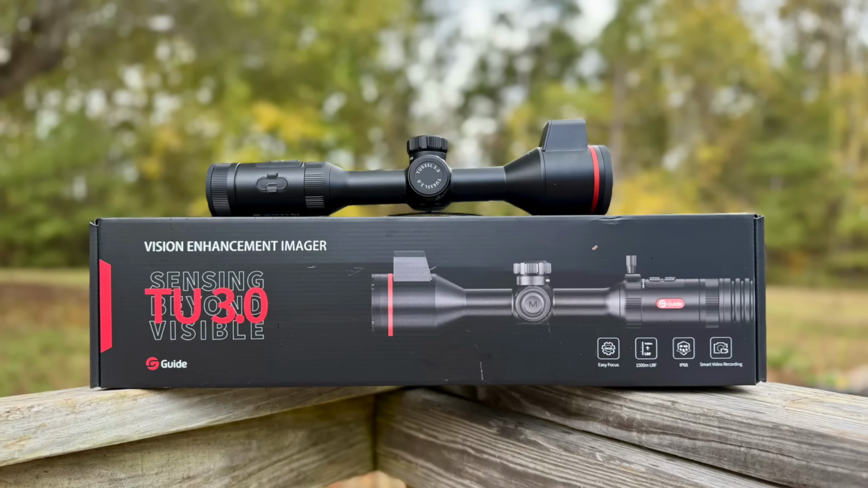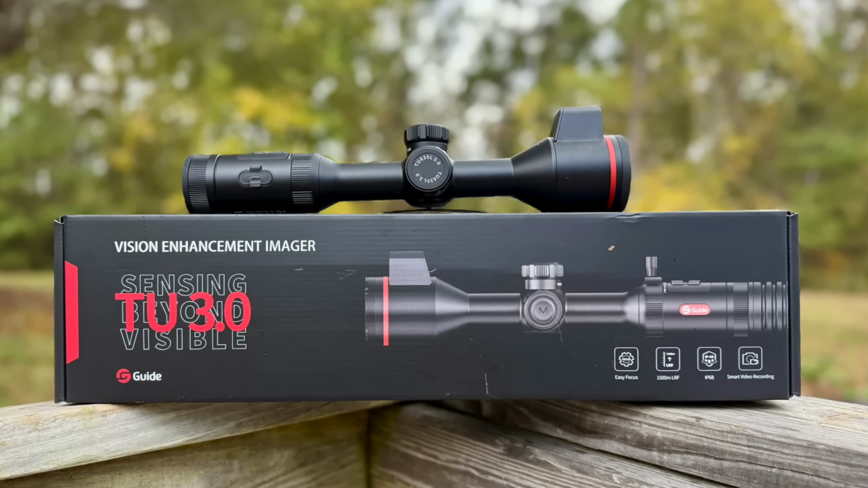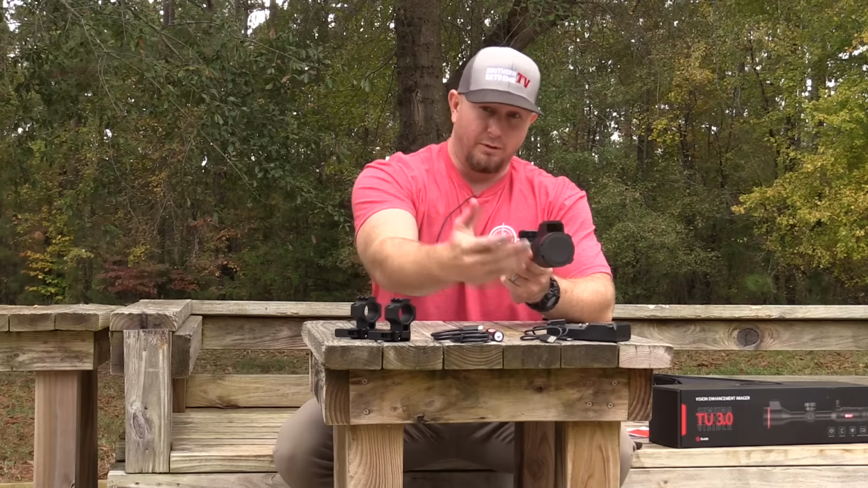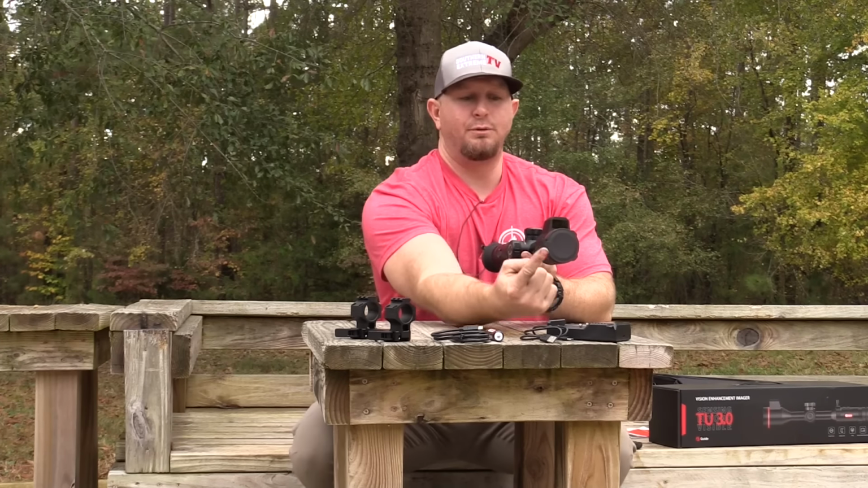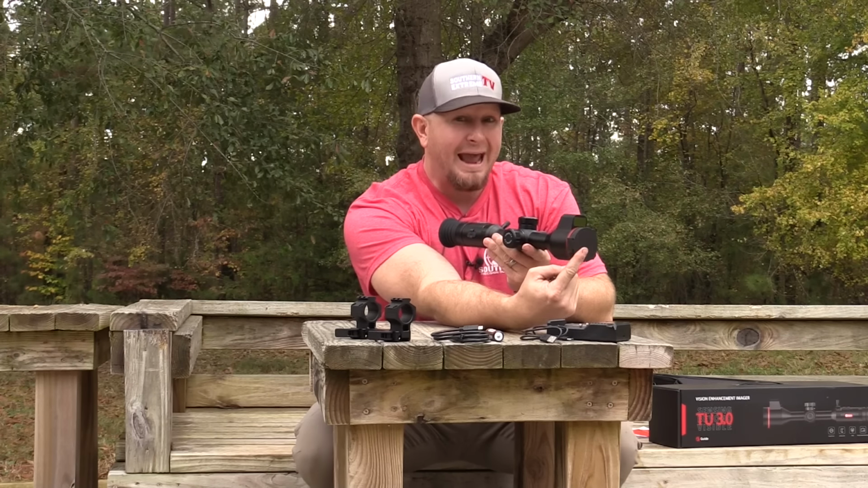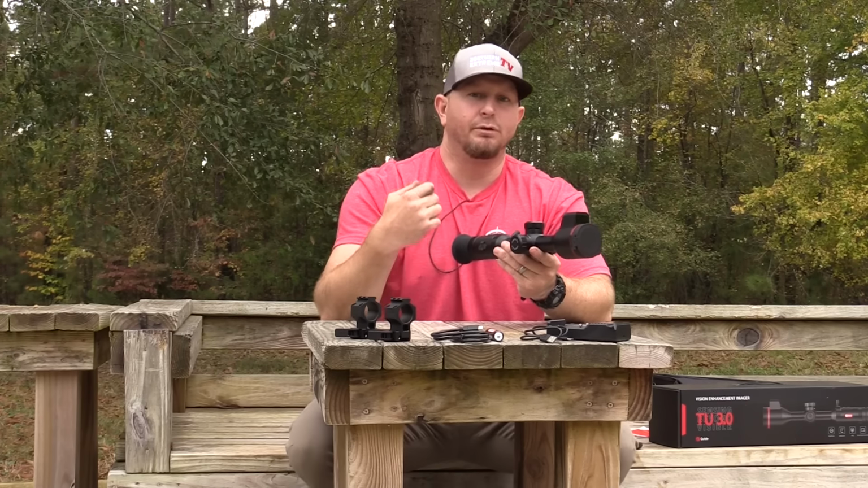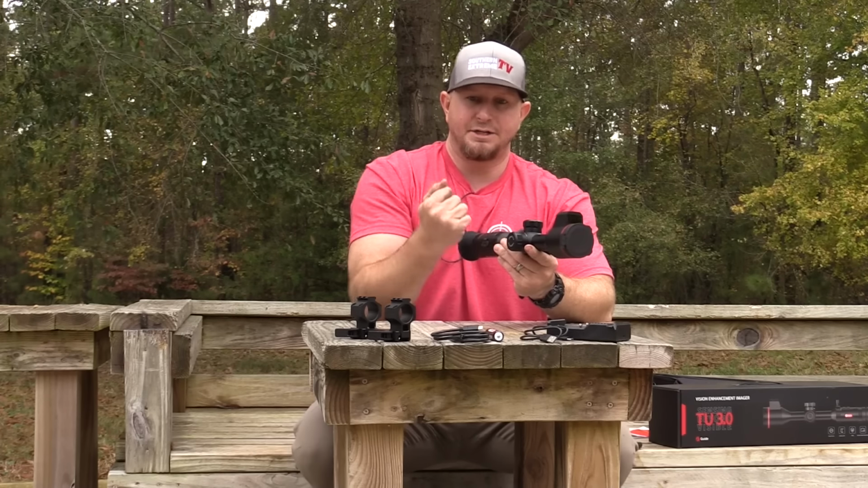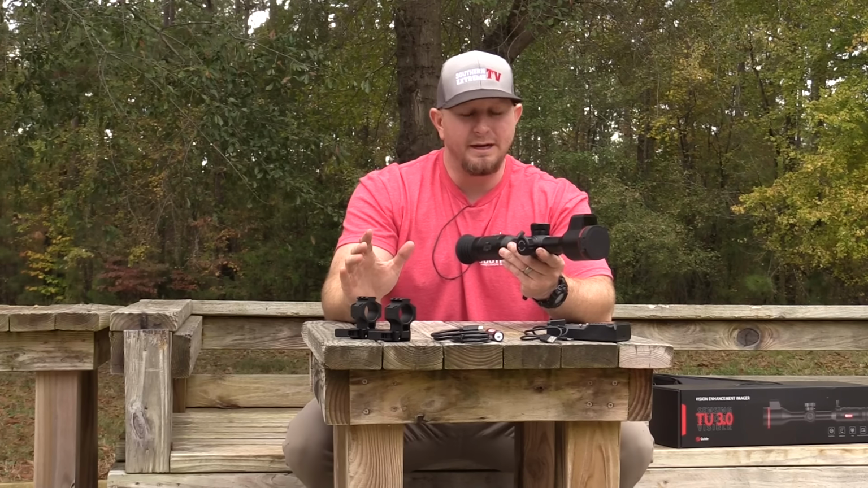Now, the reason that that is an issue is typically somebody's going to have a battery pack mounted out on the fore end of their AR, whether it be M-LOK or on a pic rail, which means that you have to have a cable that runs from all the way out here on the end or a little bit past this scope all the way back to here. And the issue with that is if you're running a bolt gun and you've got that cable sticking out, that bolt action is going to be right here near that USB-C port. So that's a little bit of a negative for me.